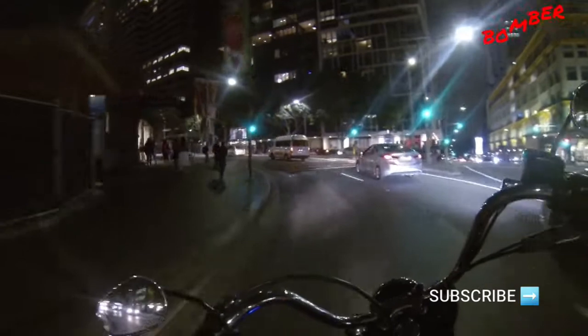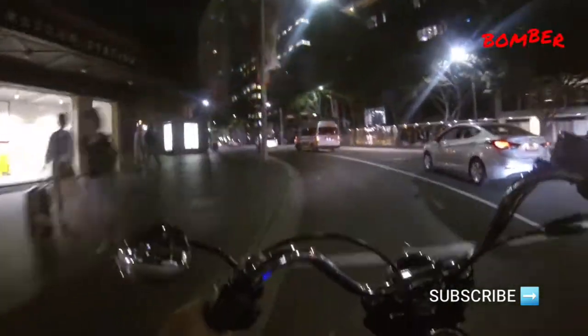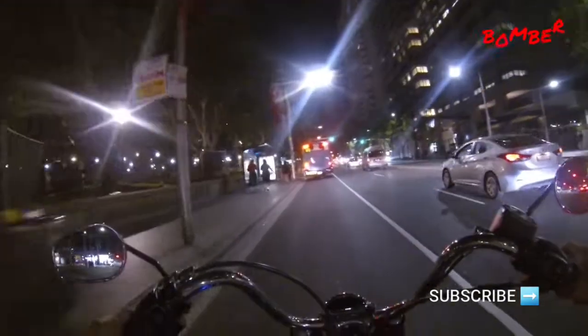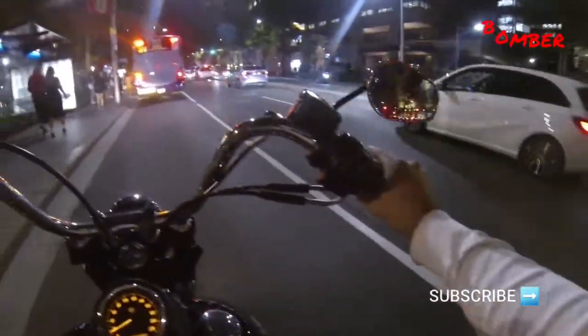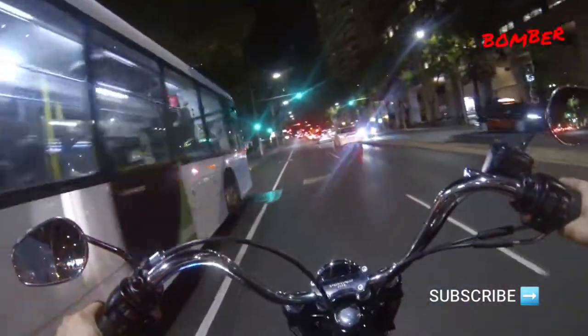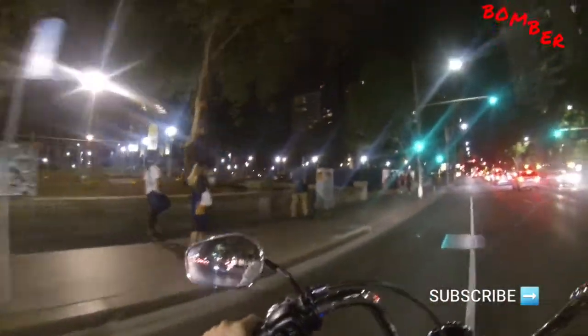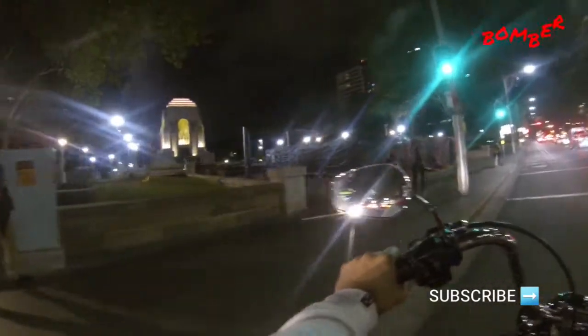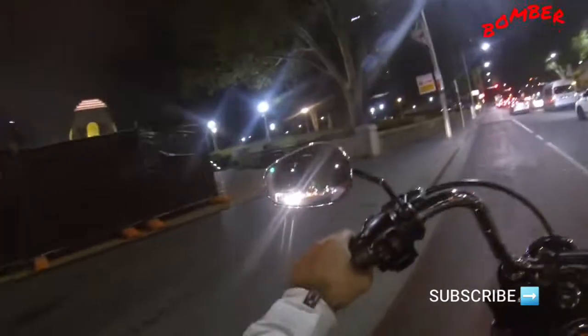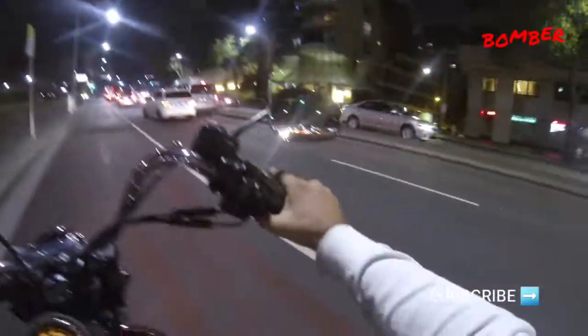Again, Sydney's not very friendly when it comes to just stopping randomly and taking photos. No, there's work getting done. Yeah, there's still work getting done.